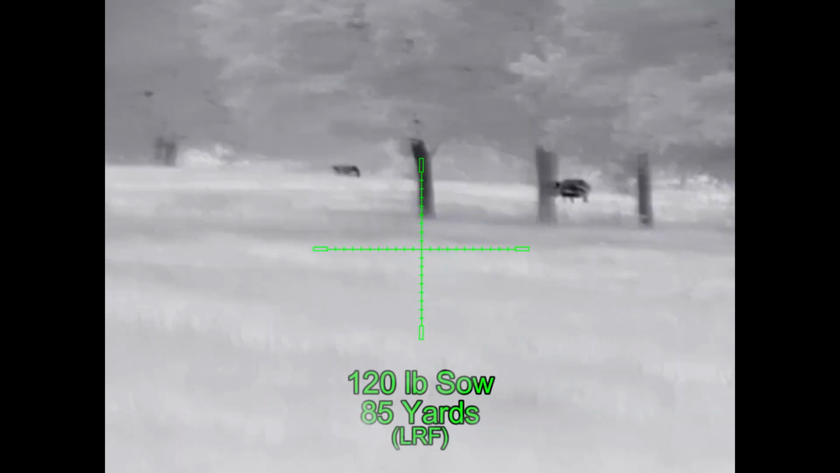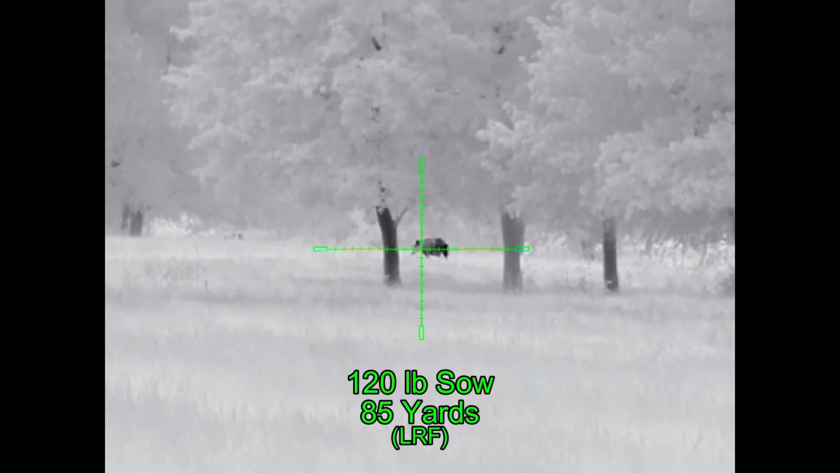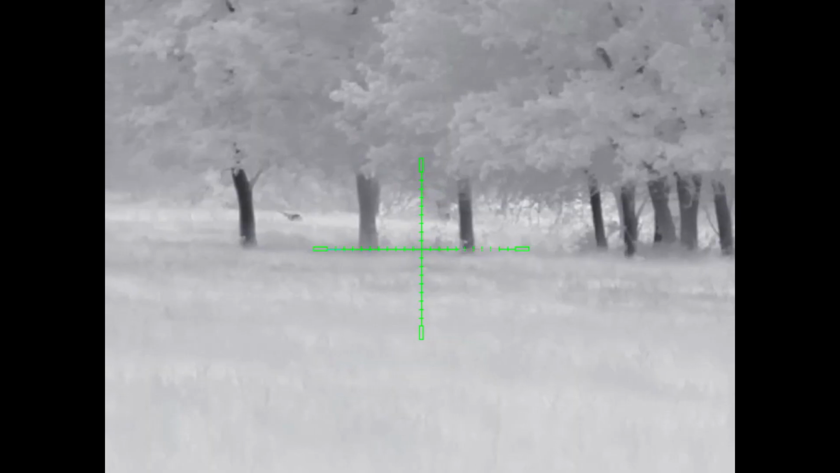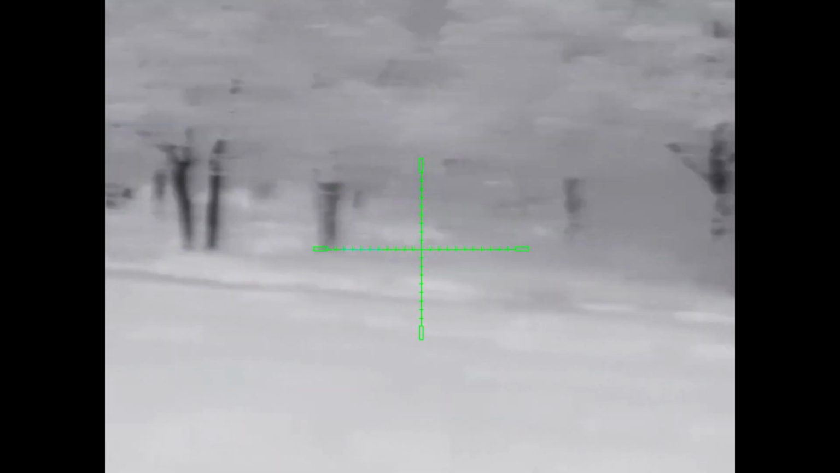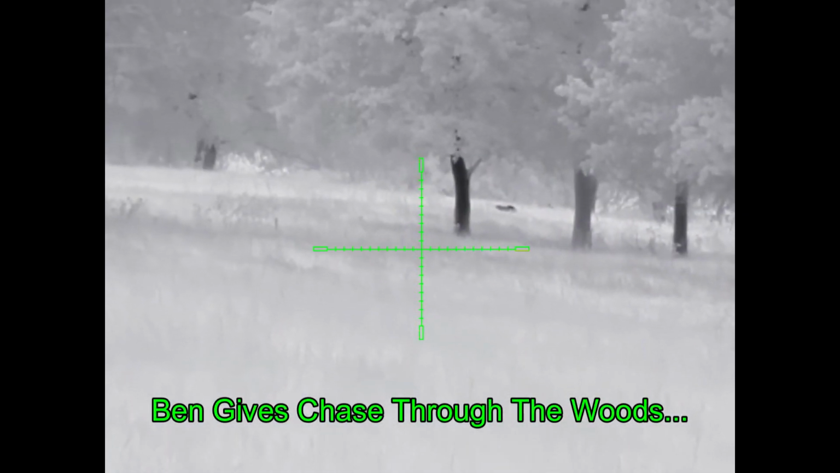That's going to be a cow off to the right. And he lines up on the sow. She goes down, and you can see the two run off in the distance in the background. Ben makes sure the sow is down. And he's going to take off through the woods after the other hogs, giving chase.